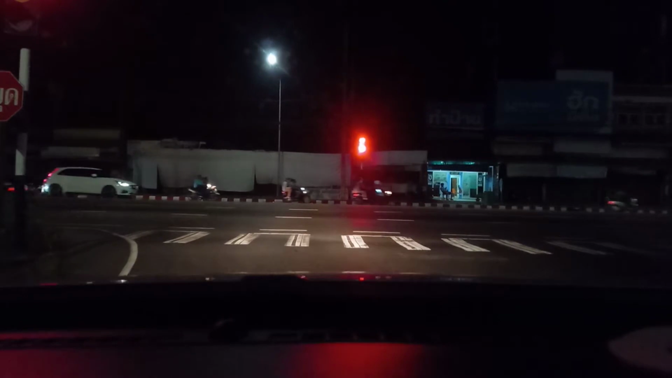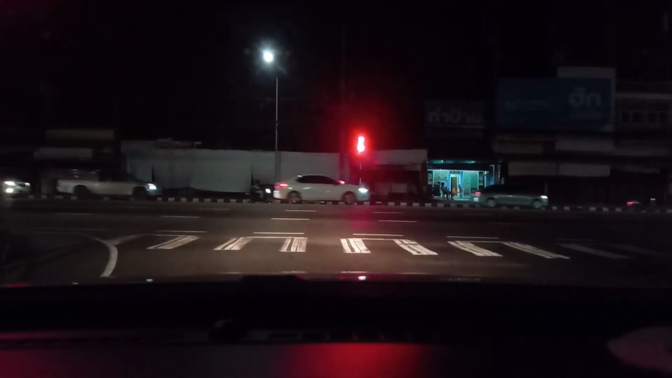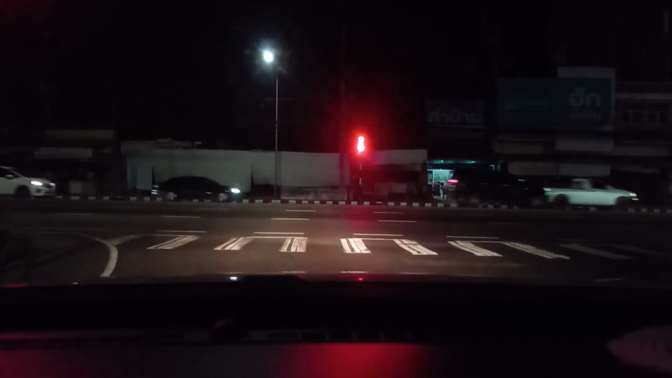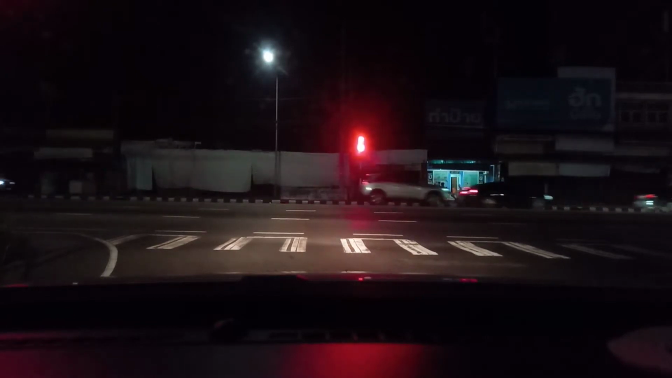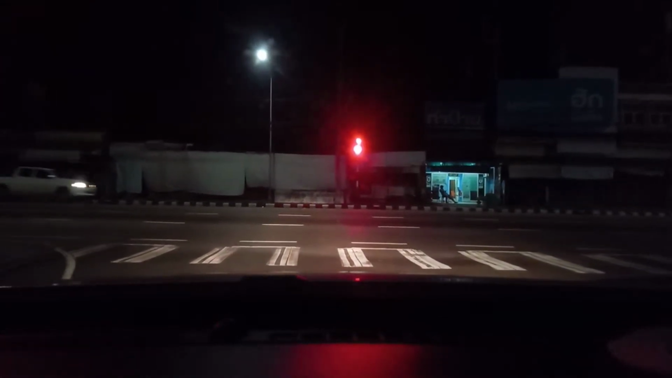The tour for us today is I'm going to bring you on a drive tour in the evening of Udonthani. Right now the time is about 7 p.m. to 8 p.m., and people are going around to get back home and to grab their dinner. Okay, let's go.